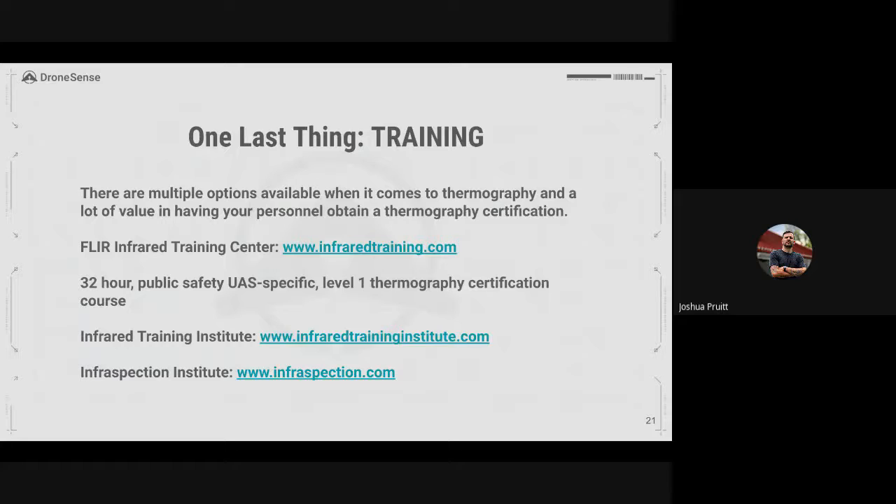You will spend a ton of time with thermal sensors, learning to take thermal readings and really understanding the science behind these sensors. This is geared specifically towards public safety UAS operations. So there will be a lot of hands-on time, and it'll be directly related to the types of call-outs and the use cases that we see across law enforcement, emergency management, and fire. Cannot recommend that program enough. That certificate is good for 3 years, and then you have to recertify with some continuing education.